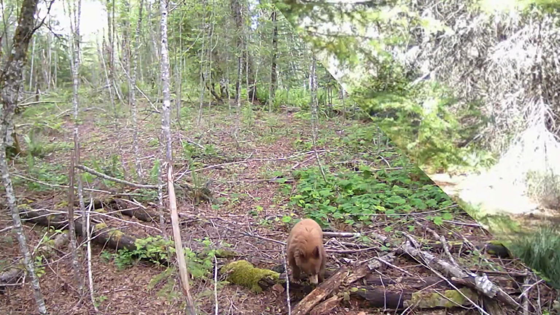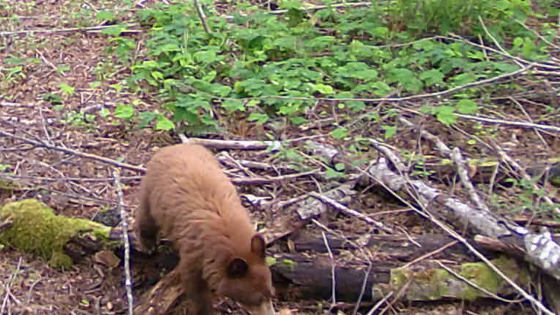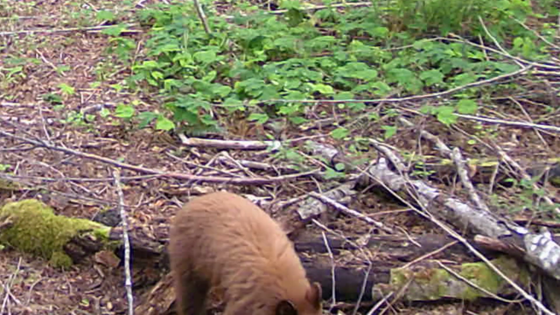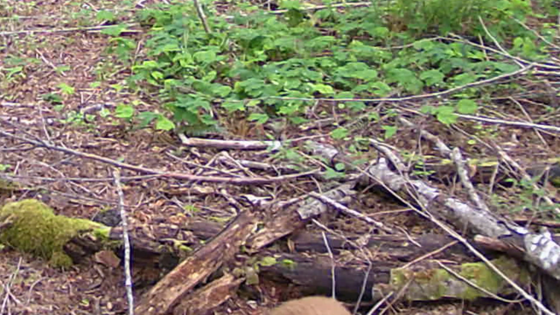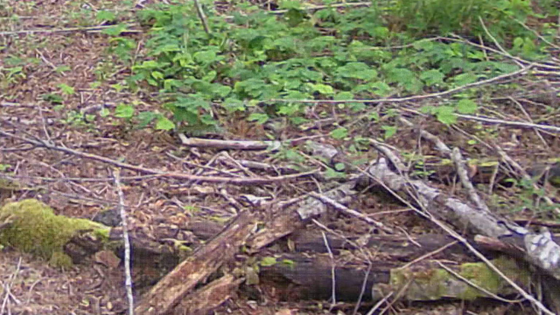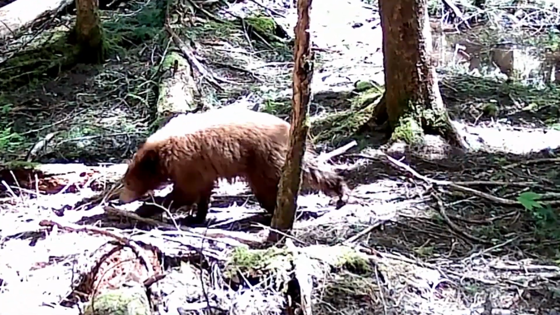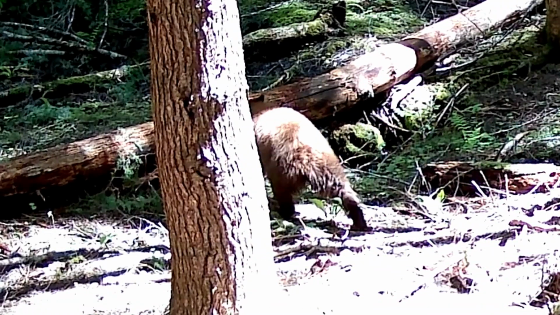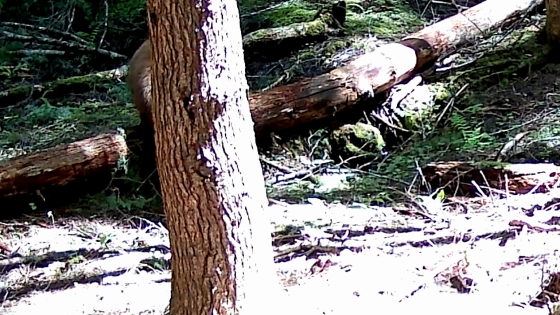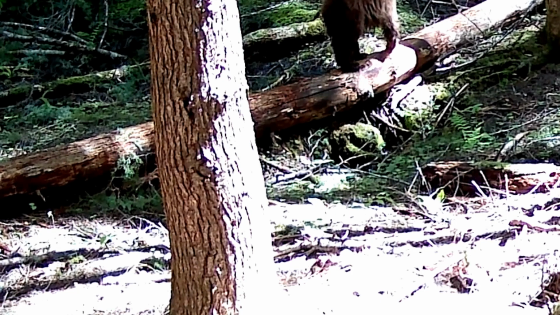Here's that little cinnamon bear as a 1-year-old. All by itself, not sure who the mother is. I've never seen it with any siblings or with any other bears. And I've actually got it on camera for 3 years. Throughout this video, you can see how it gets bigger and more mature, but it's always kind of scared of everything. Very, very cautious, leery bear.